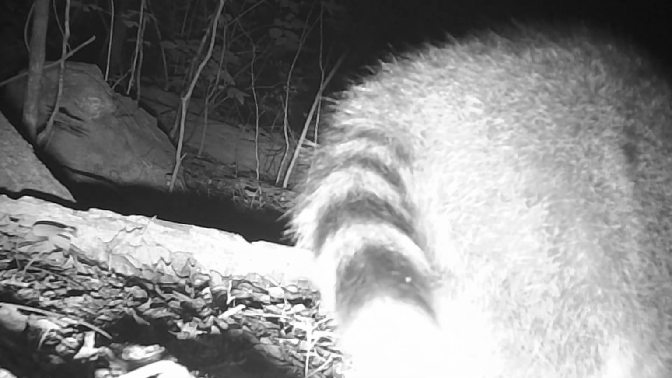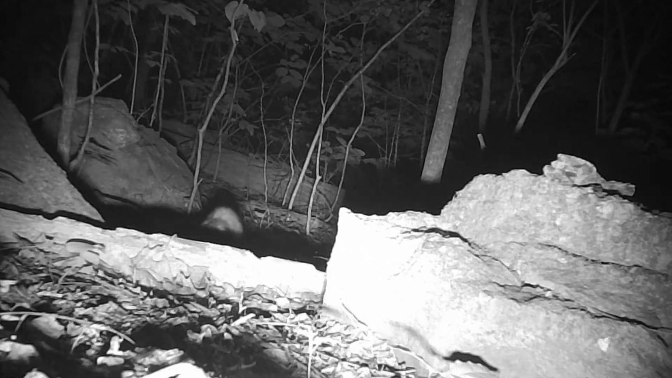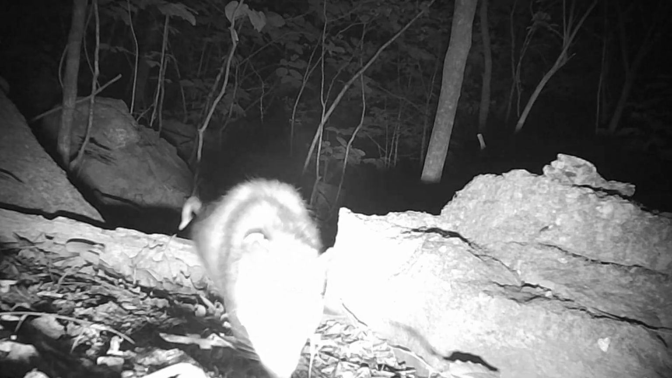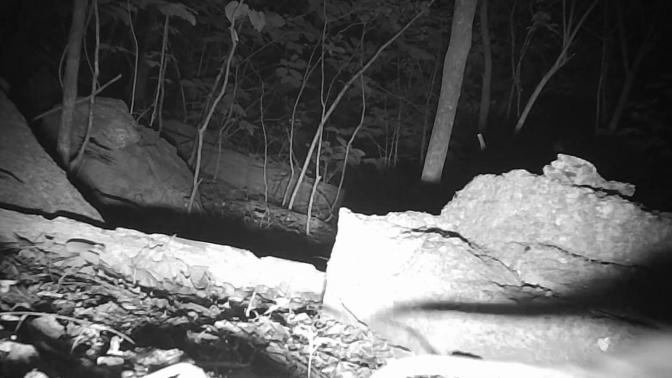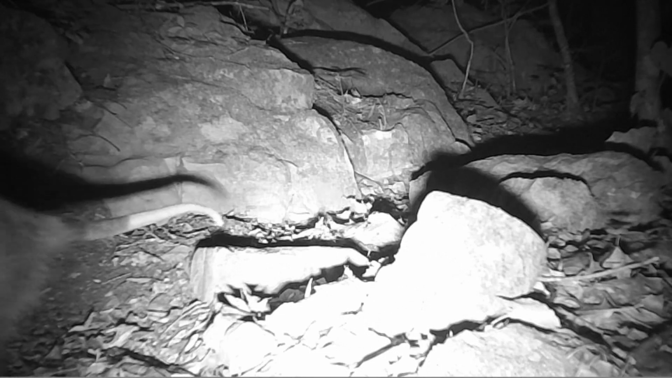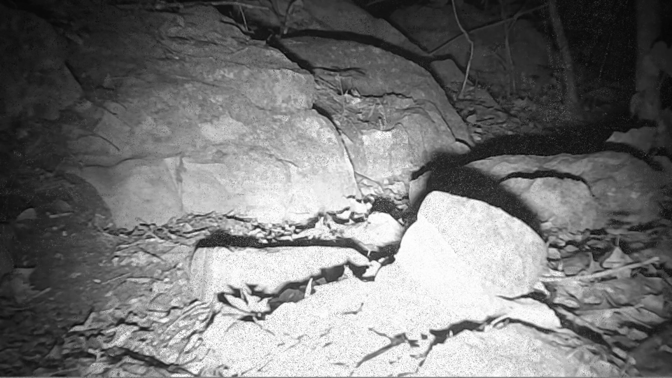Now, that looks like Rocky moving through. That don't look like Rocky too. And there's old Willie coming through. But Sidewinder's not behind him. There's old Willie moving on down the rock. Still no Sidewinder. And up at the rock motel, coon moving through, that's about it.